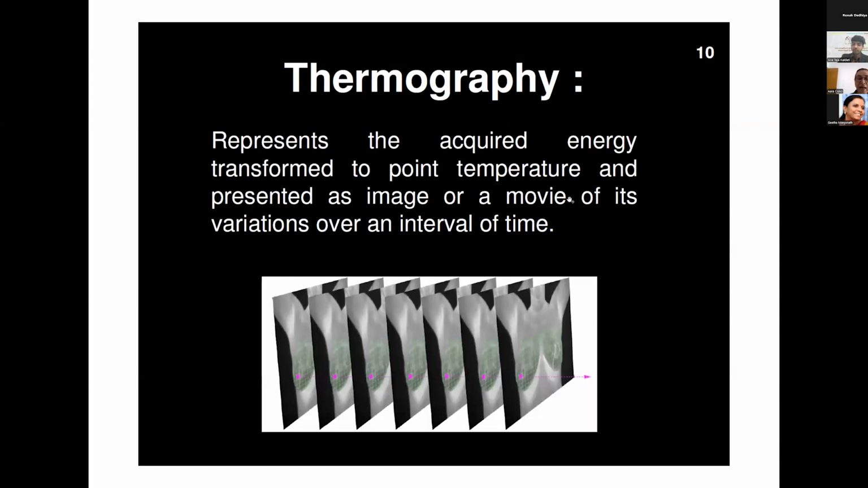And of course, when you can acquire this energy, as with any other type of image, you transform this information into something that can be visible or represented graphically. This is thermography, the graphical representation of the energy captured at the surface and transformed in some way into temperature.